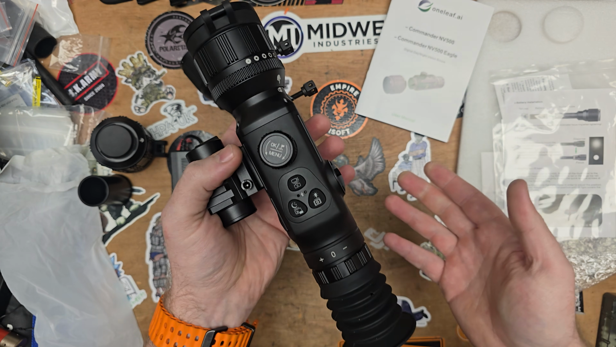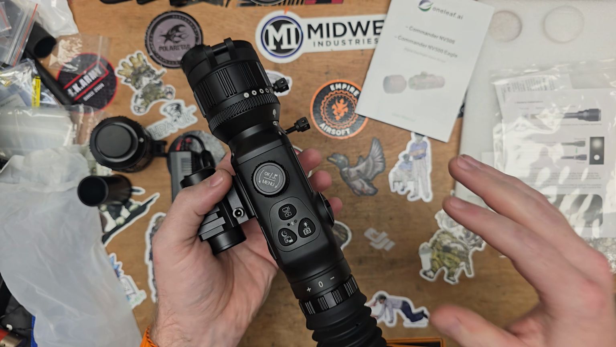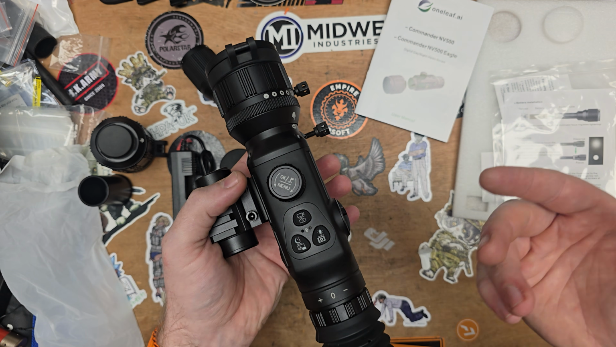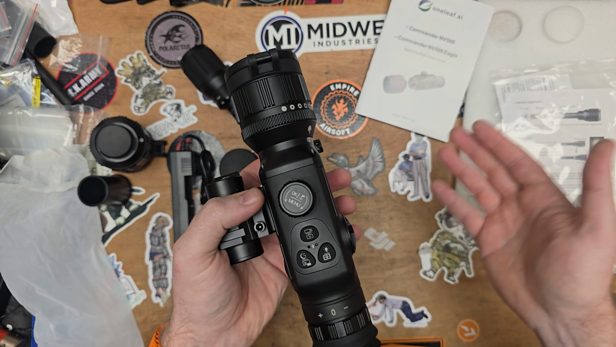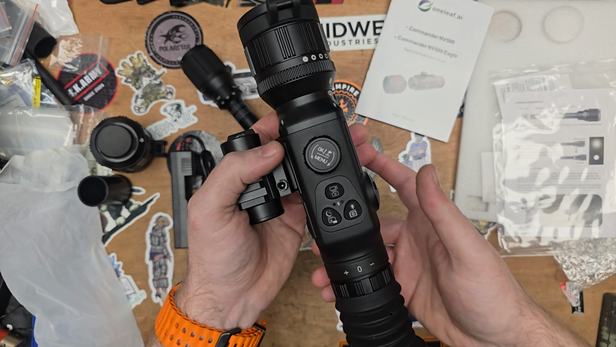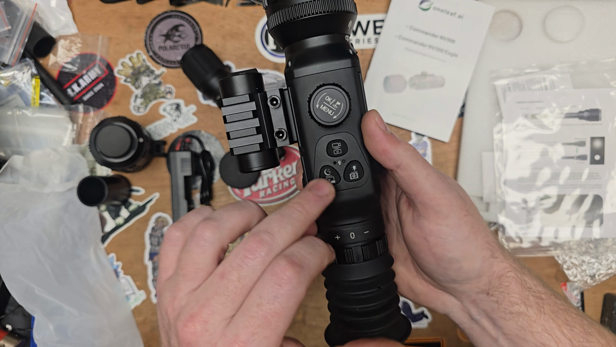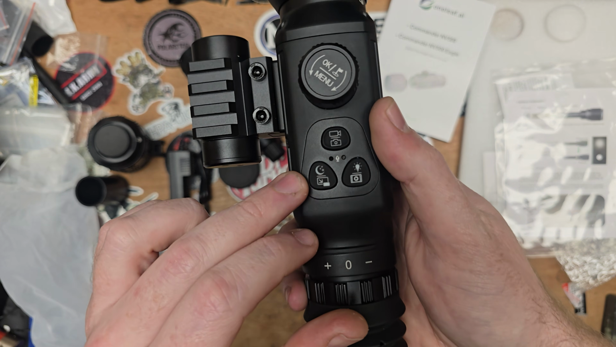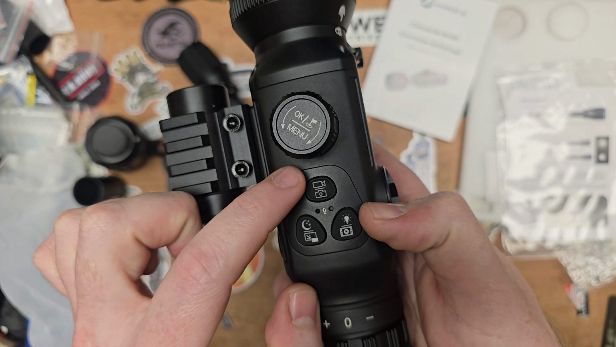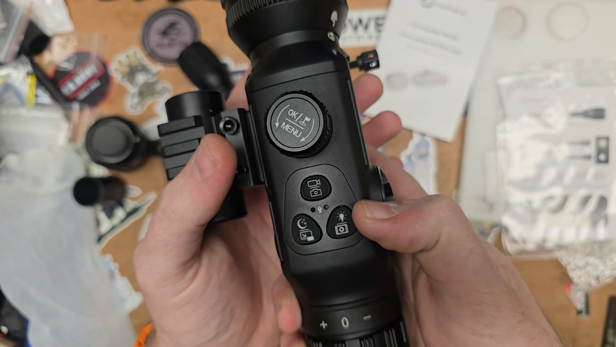So it was pretty easy for me to get around and pick up using it. Now, I didn't look at the manual because I wanted to see, if you didn't have a manual, like let's say if you bought one secondhand, how easy would it be to pick it up? And it's very simple. So all the items that you see on these buttons here, a short press will activate the top settings, and if you hold it, it will do the secondary settings.